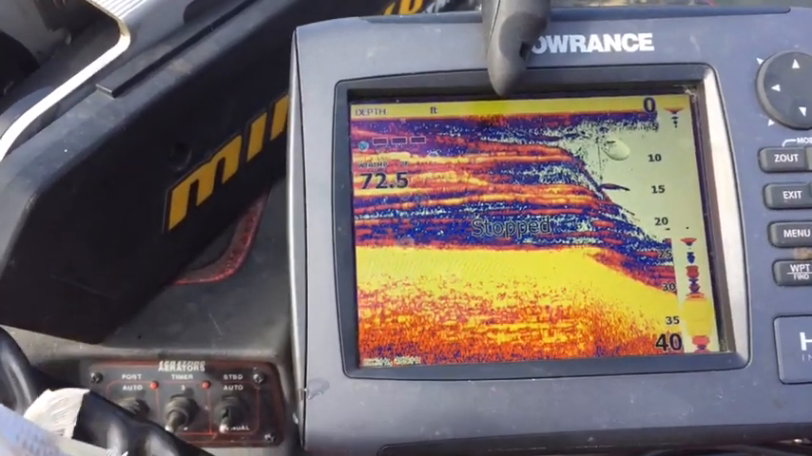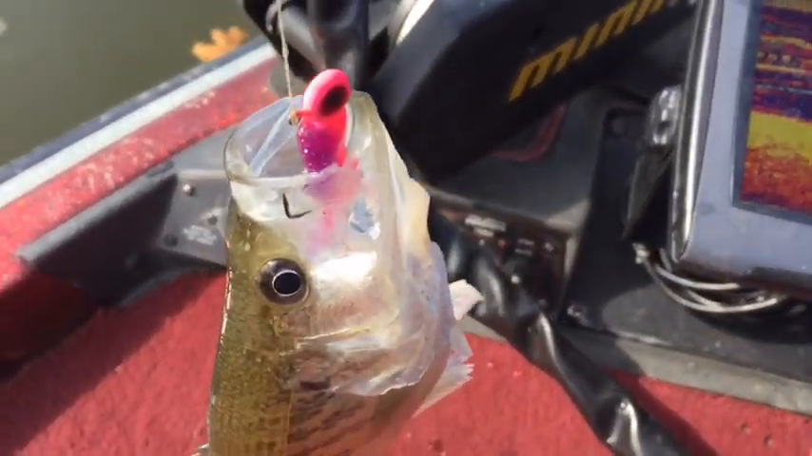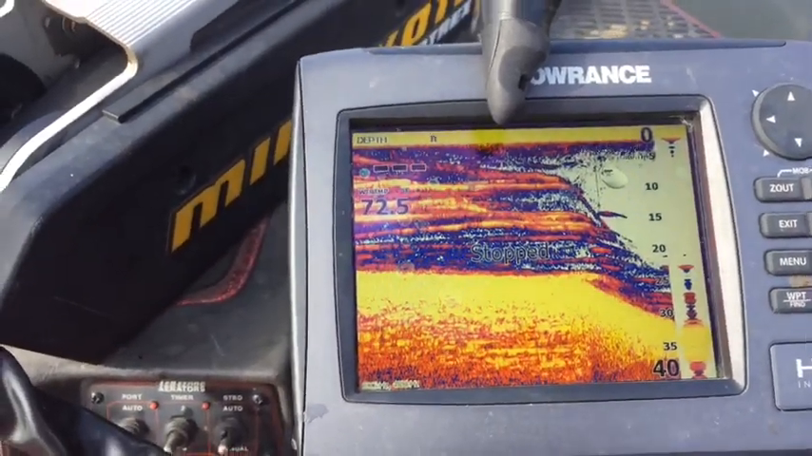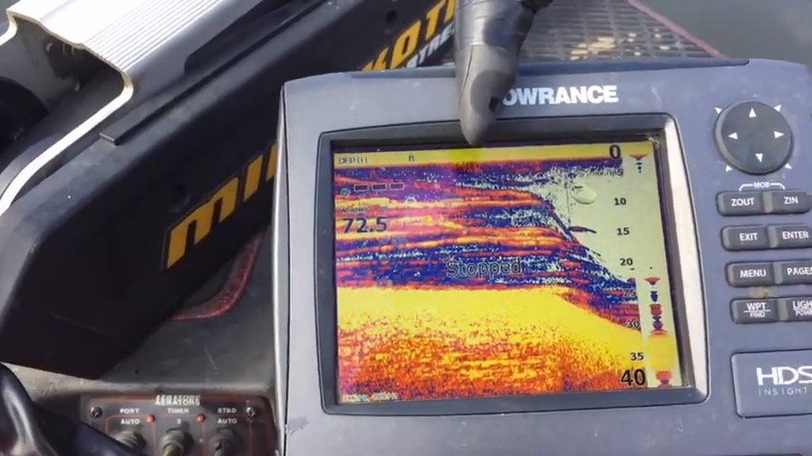Now what I'm going to do is I'm going to try to ease over this way and see if we can catch another fish. I'm going to try to let you look at the locator, and I'm going to try to fish. I'll try to do this all by myself, and it's pretty dang difficult.